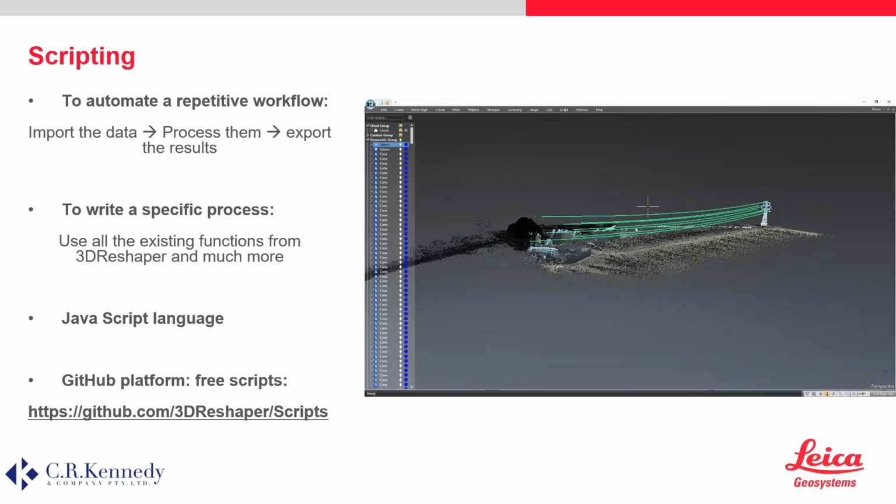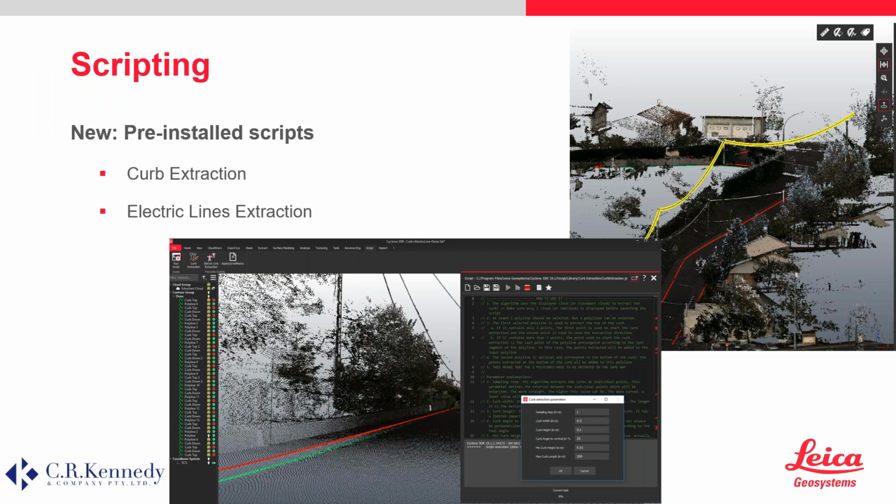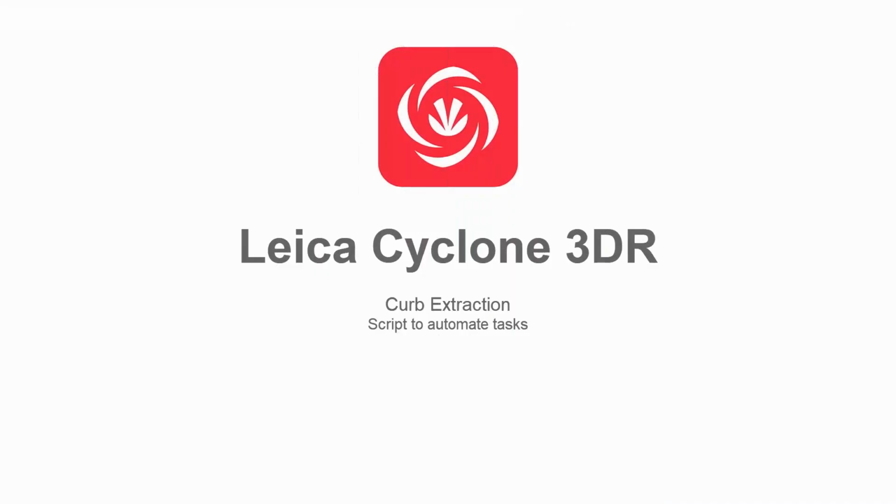And what's quite good in Cyclone 3DR now is that they've actually added some of the scripts by default in the script menu. So it's those buttons that you see here. You can add your own favorites, but those two are there by default now. So the electric line extraction was a script that's existed for a while, and a new one that has been added is the curb extraction, and we're going to see a short video that's showing you how this script works.